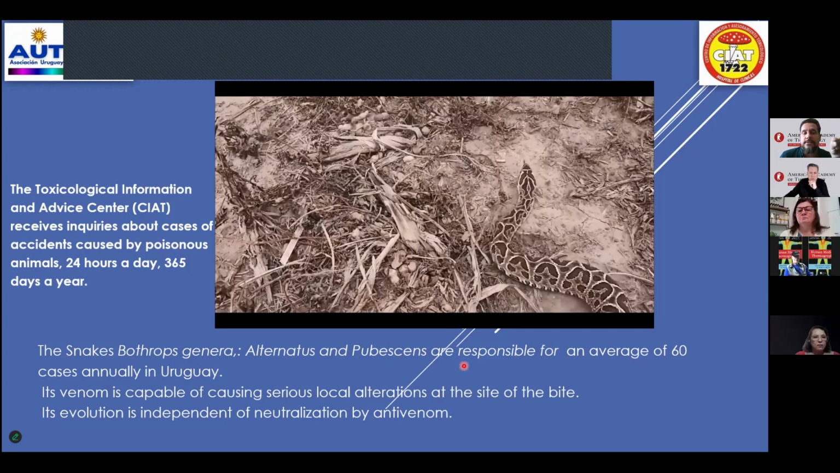We can register the imaging 4 days after the bite. Local phenomena persisted. Look at that. We neutralized the venom systemically and the patient had no signs, but local phenomena are independent of neutralization of the venom. This patient evolved for 2 days later with no complications.